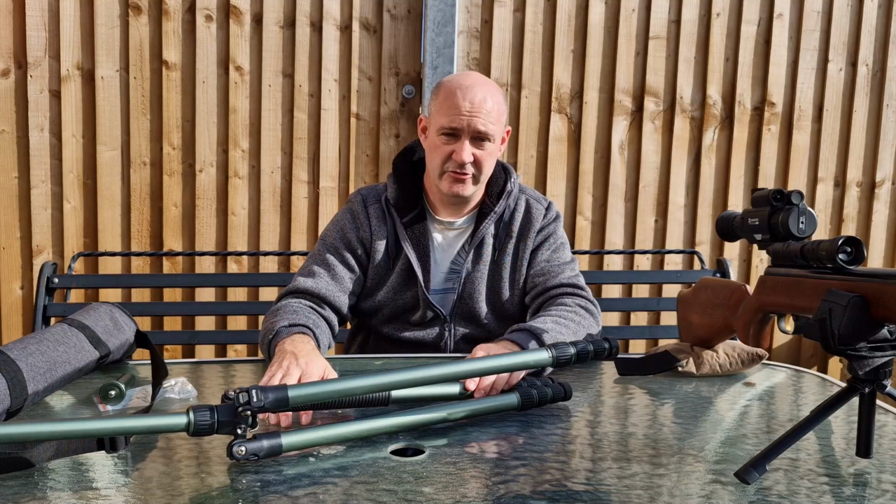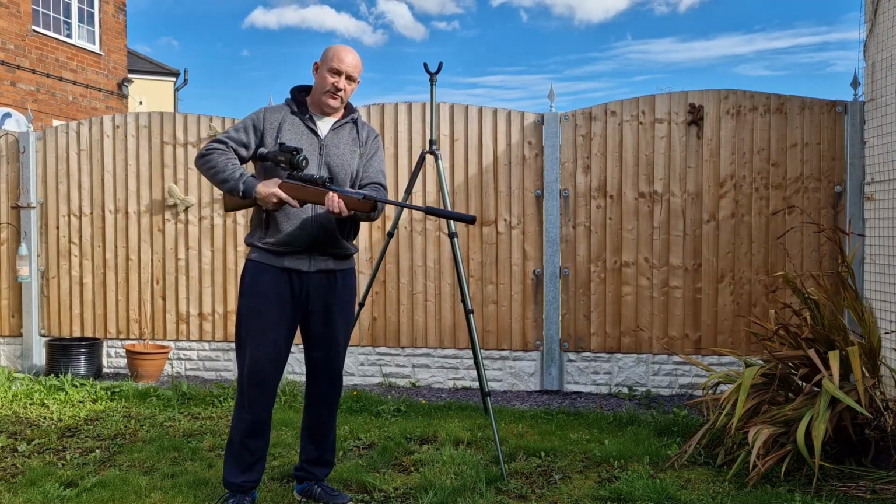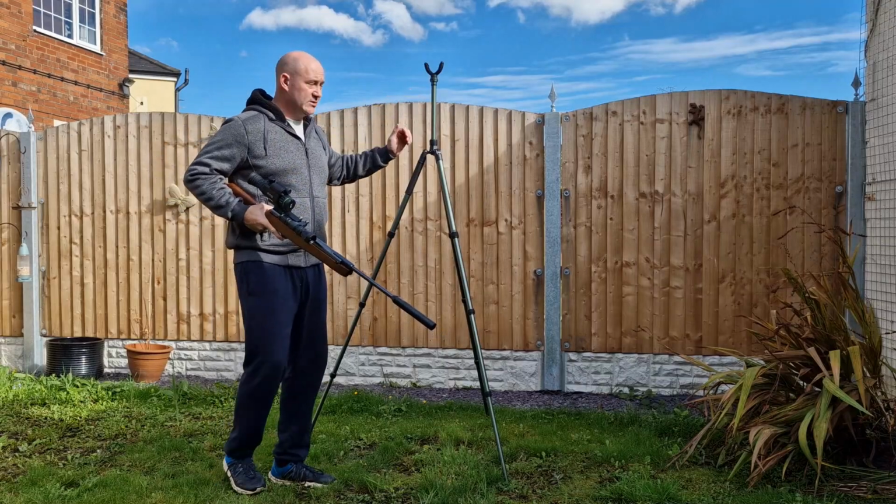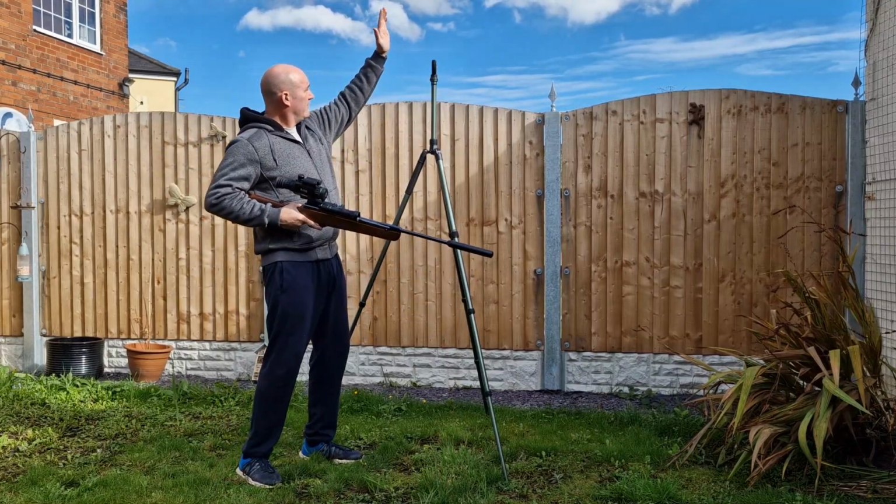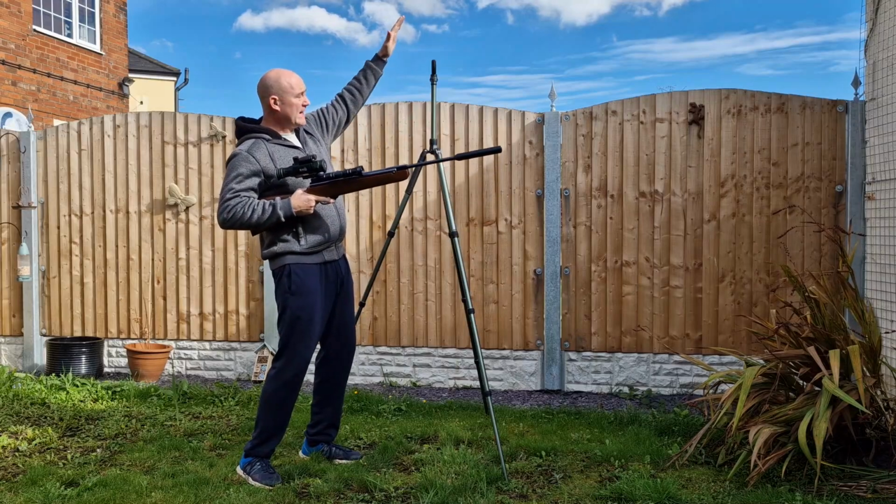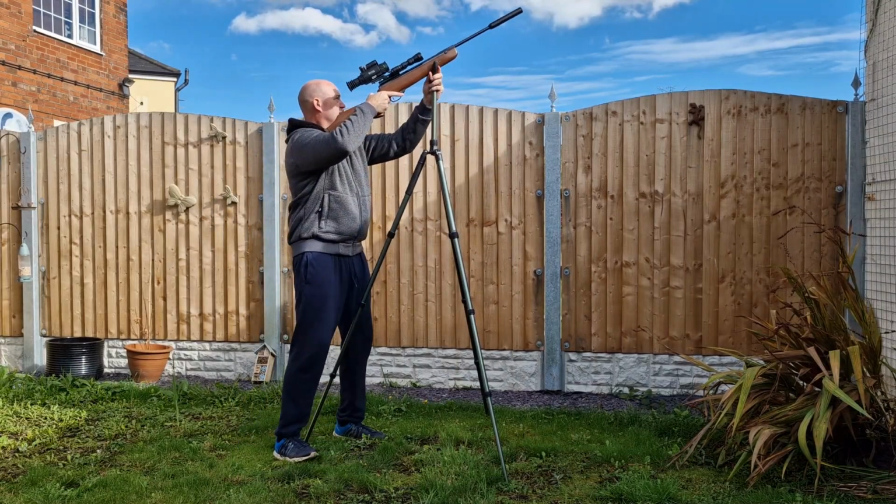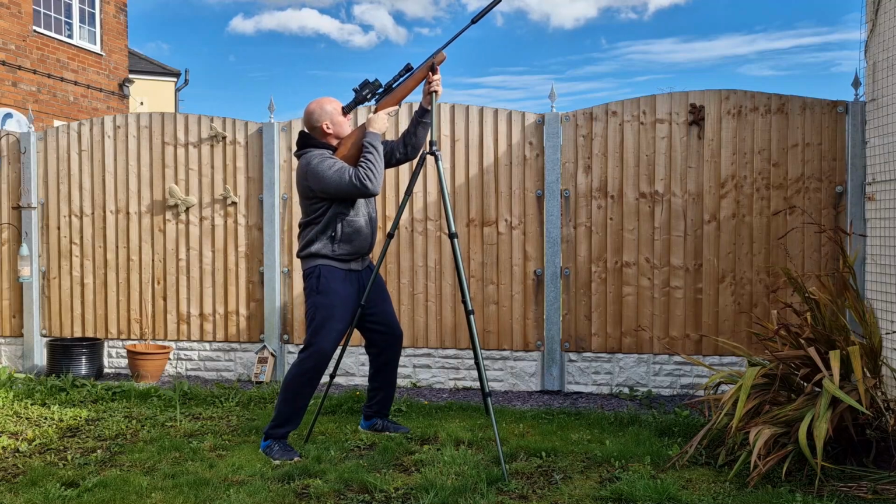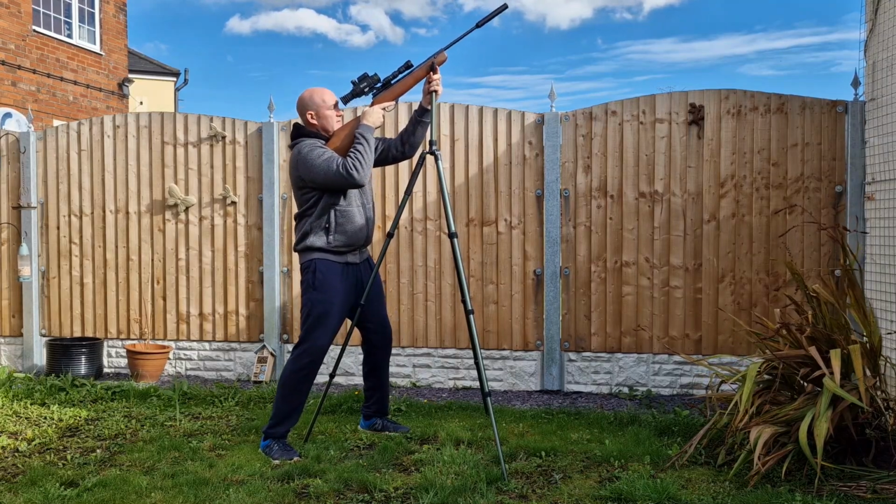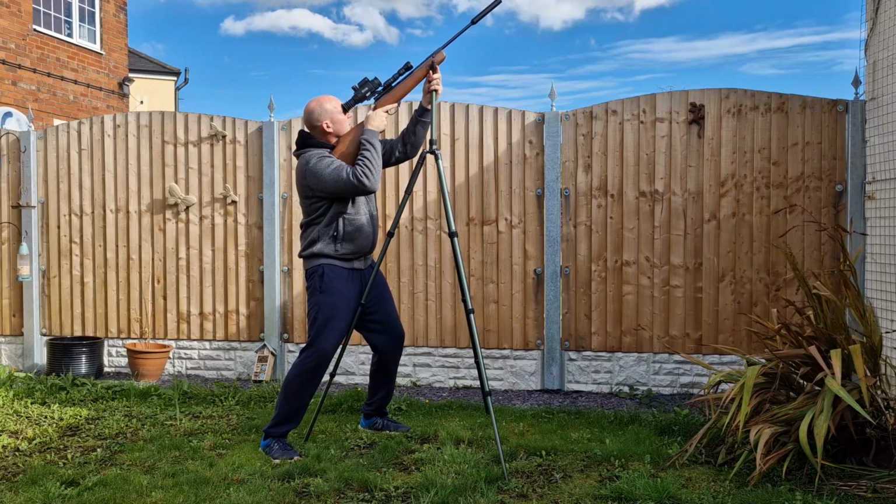Yeah, great. So as I was just saying there, fellas, with regards to using the tripod in the high position, if you've got a very high angle shot, quite close range but high up, look at how easy that is. No struggling, no kneeling down, absolutely spot on.